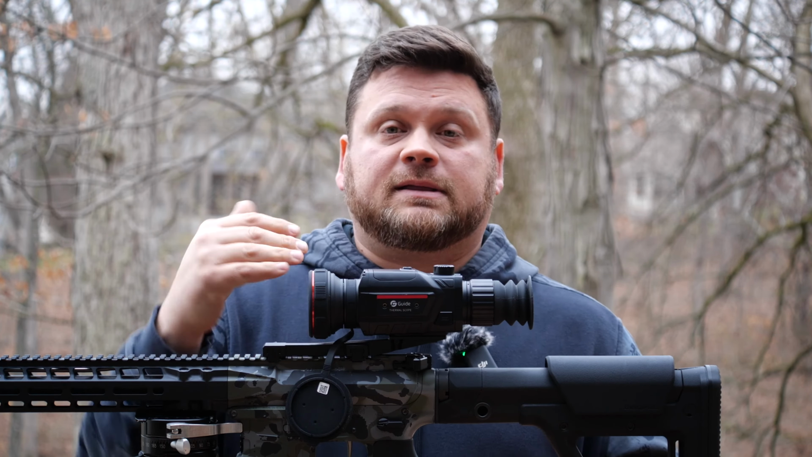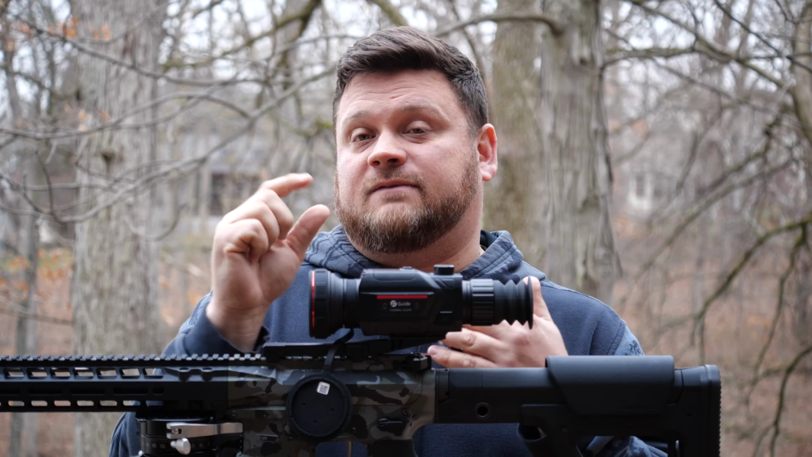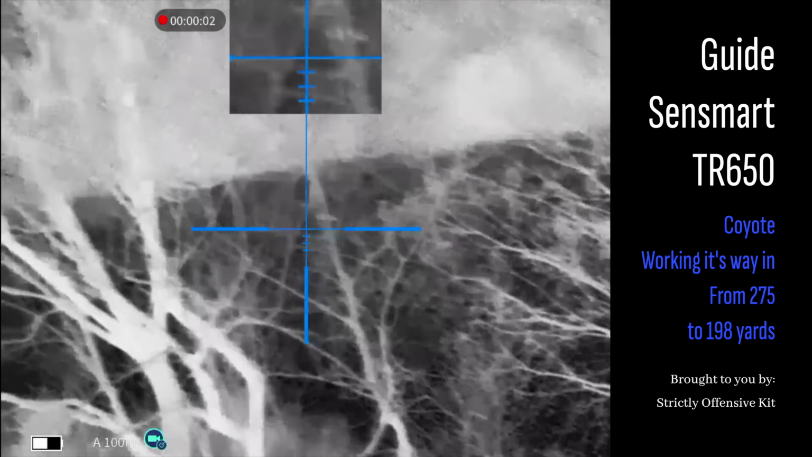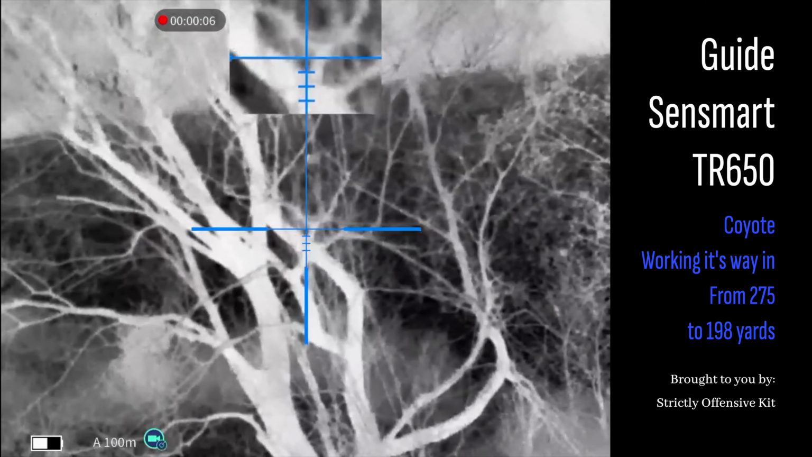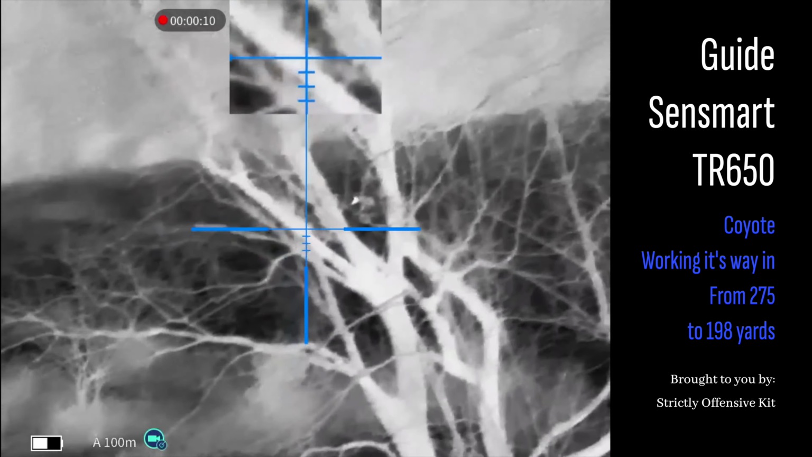One of the things I like about the Halo is I feel like the quality is as good as what I see in the scope, maybe even slightly better, believe it or not. I feel the exact same thing about the Guide Sensmart TR650. This thing, I would argue the recorded quality is better than what I see through the eyepiece.